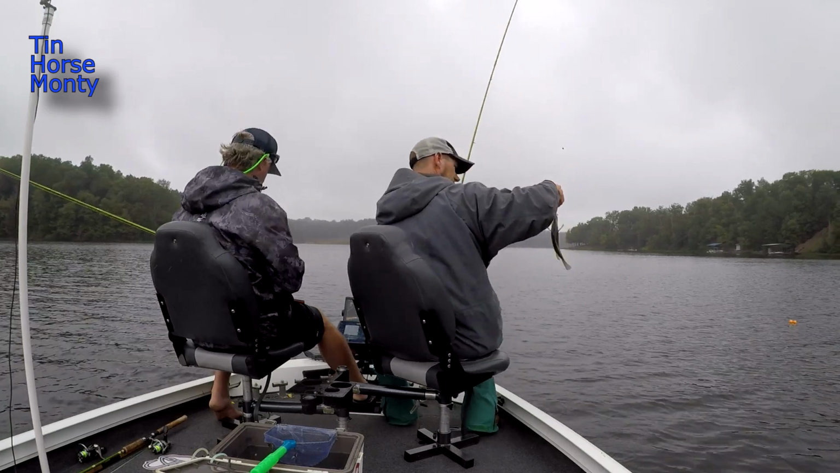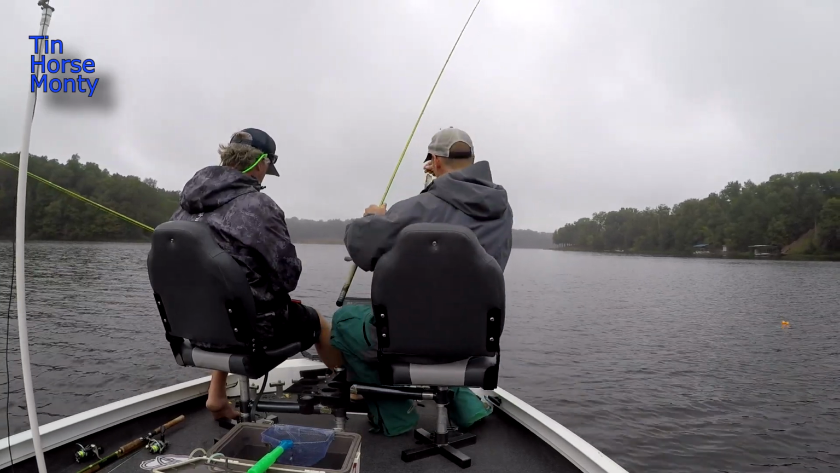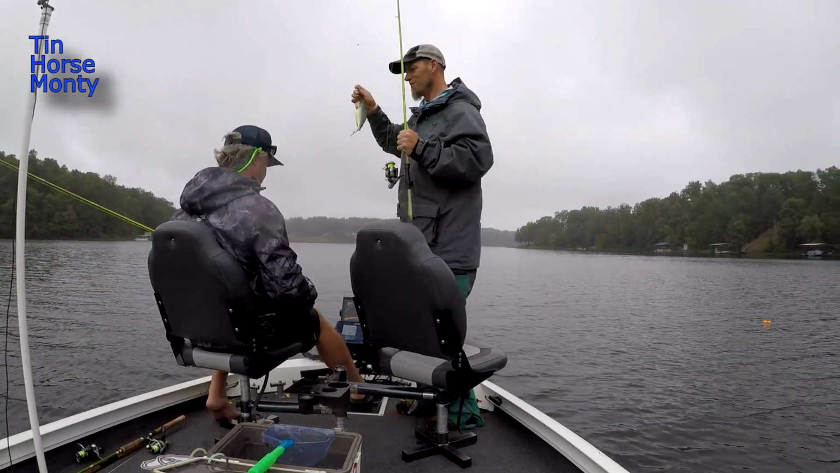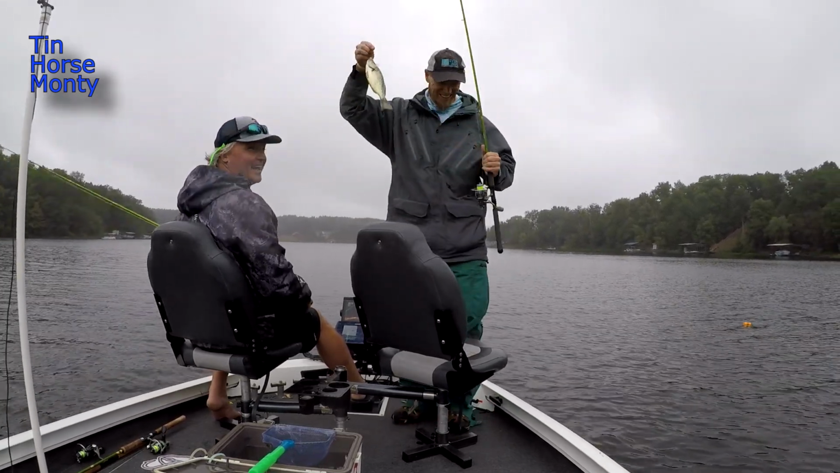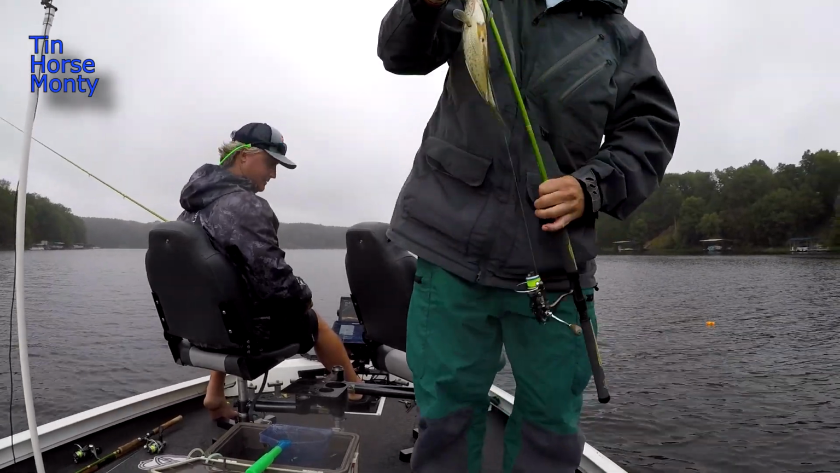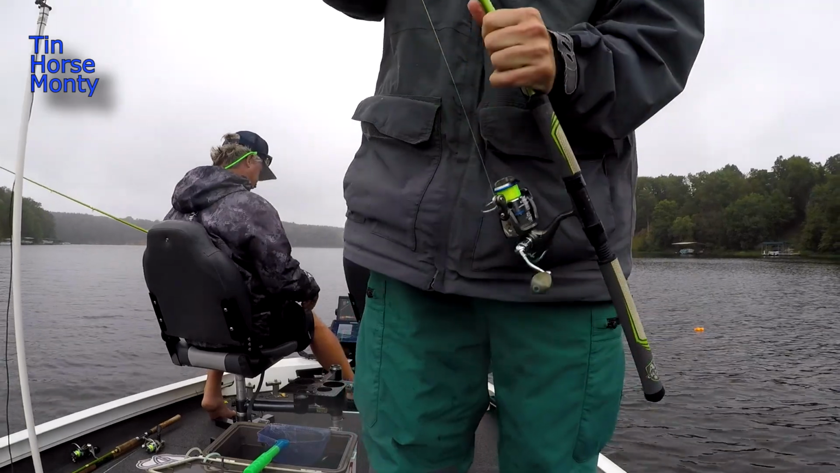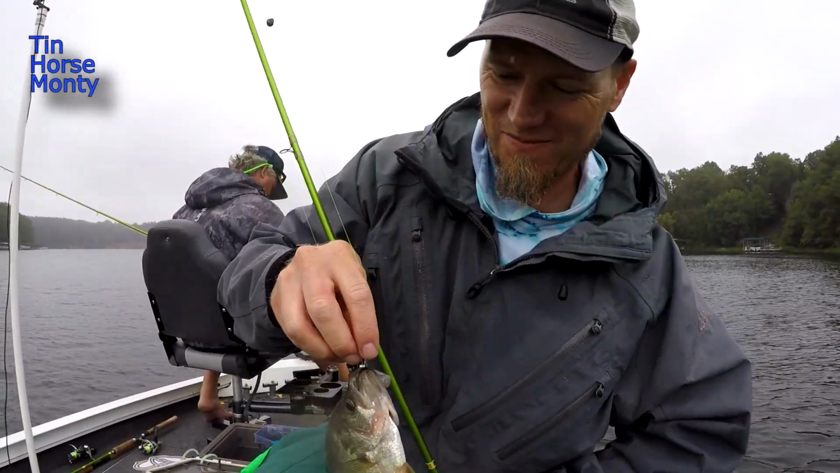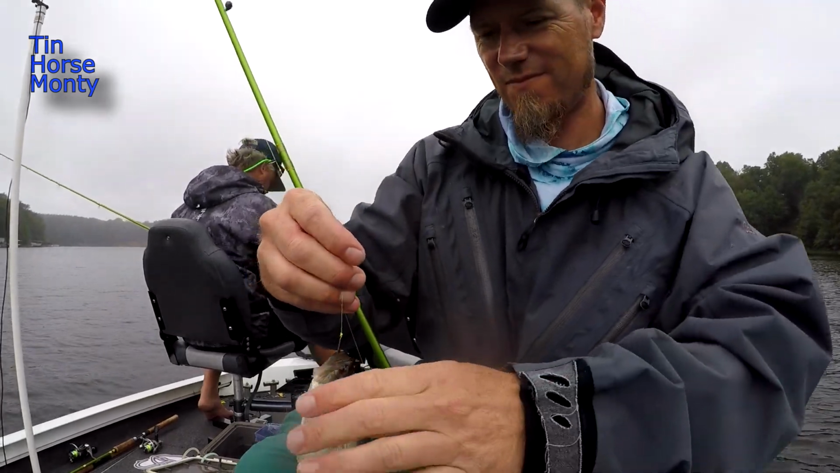Hold on, be quiet for a second. Hold on. There you go. Nice one. Swing him over the boat, make him look good. There it is, a bass fisherman. Yeah, finally caught a crappie. I'm handling it like a bass fisherman too.